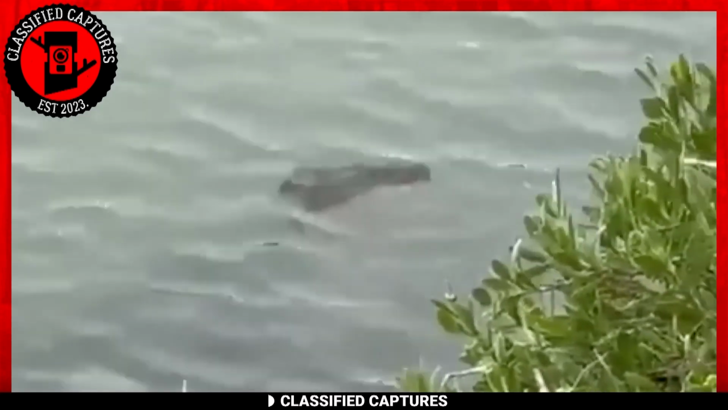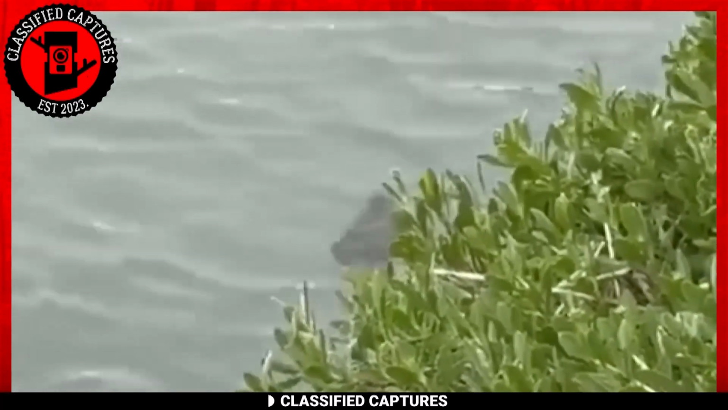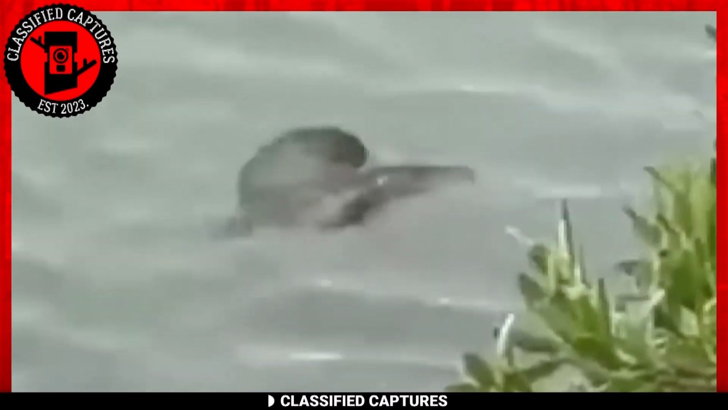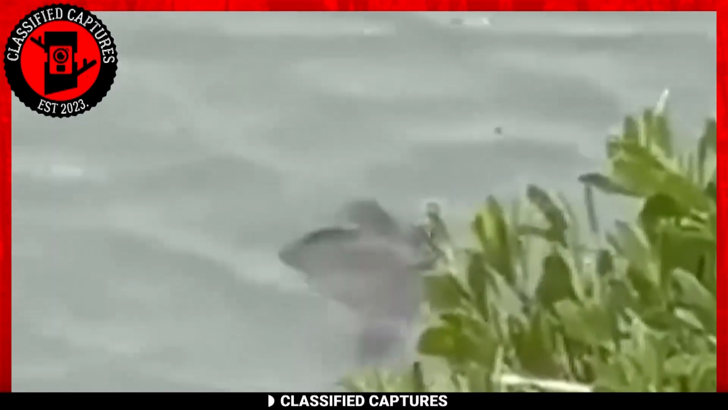Let's take a break from the scary stuff. This strange sea creature was filmed from South Carolina. It looks like a fish with wings flapping in the water. Well, this is not any kind of unknown species. This is a type of sea slug that's mostly found in fresh water.